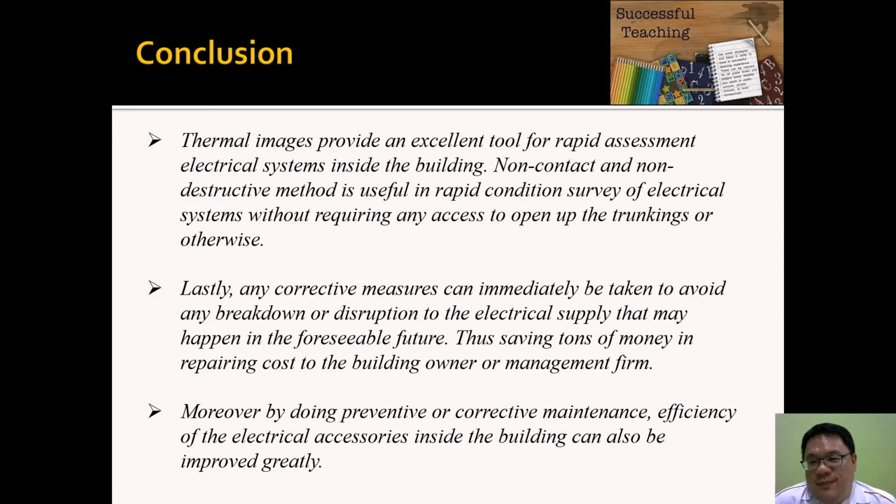Because you don't need to open the DB, you just do imaging, you can see which is the hotspot. After that, if there is a problem, you can open it, then you do your maintenance work. You don't need to open one by one, which is a lot of process.